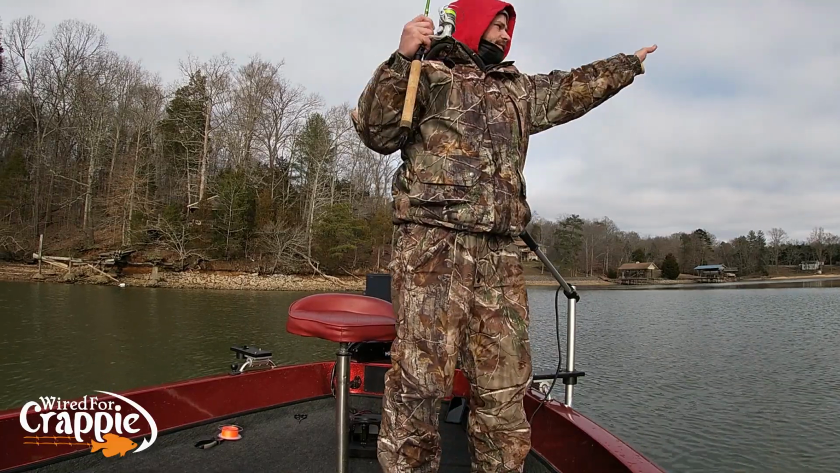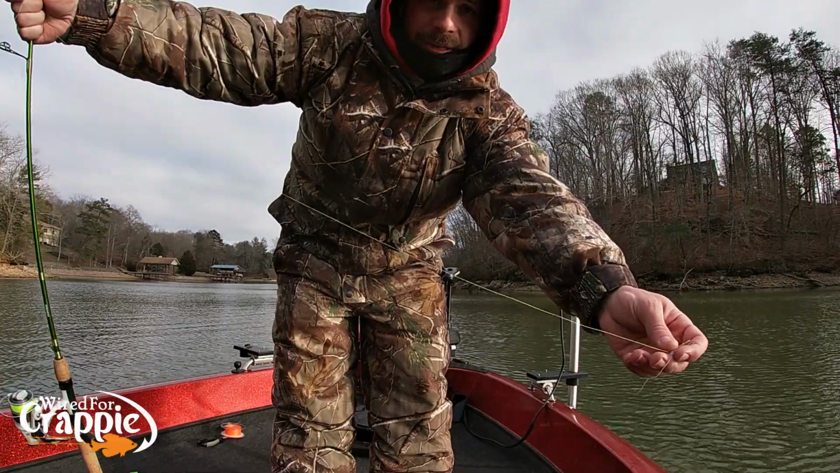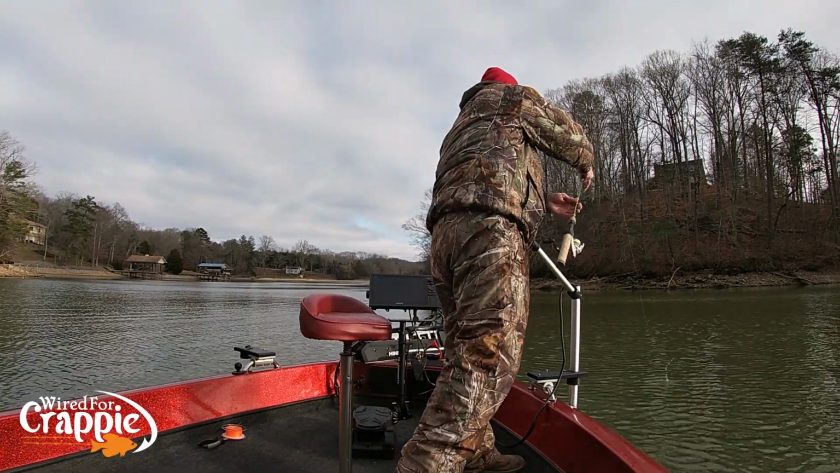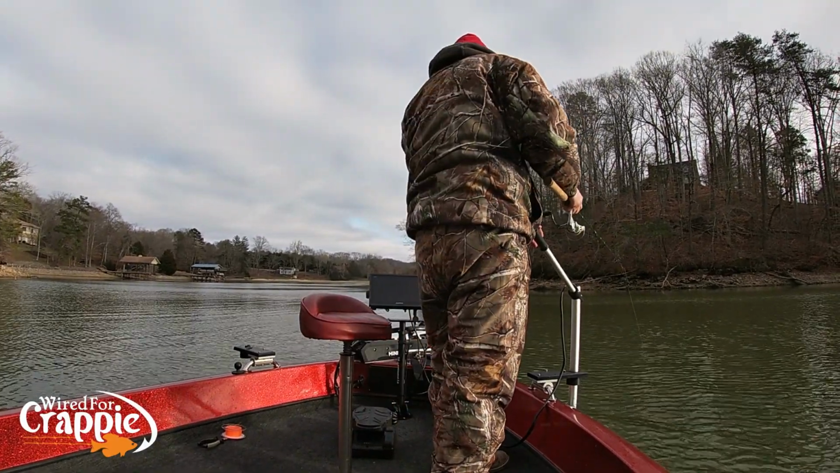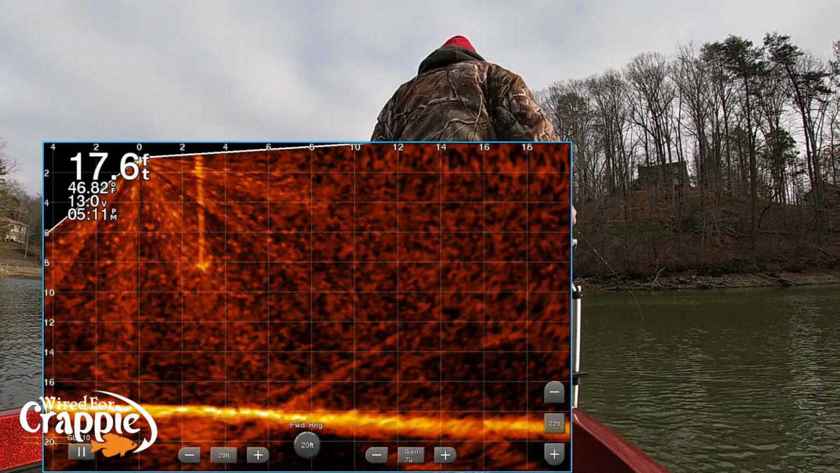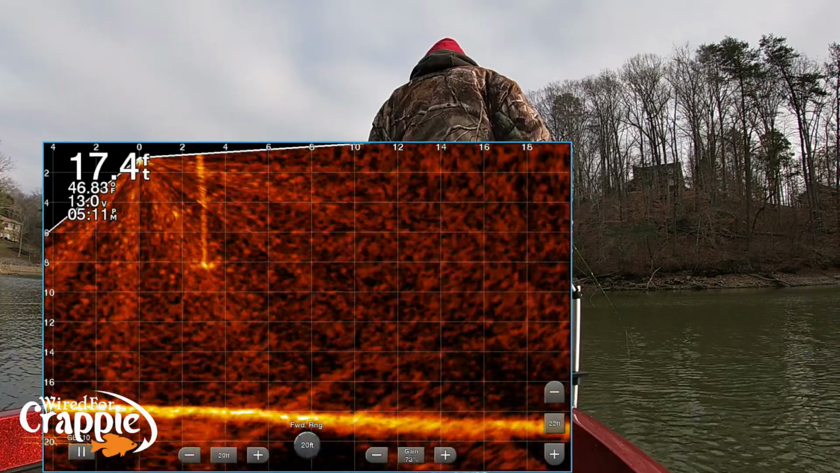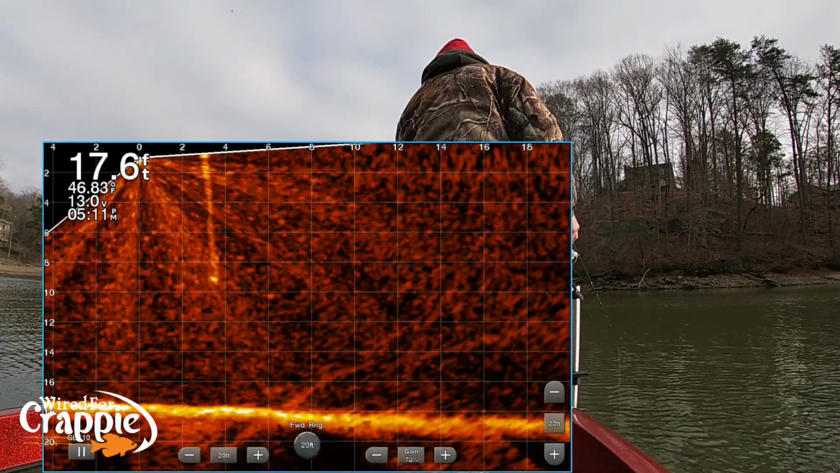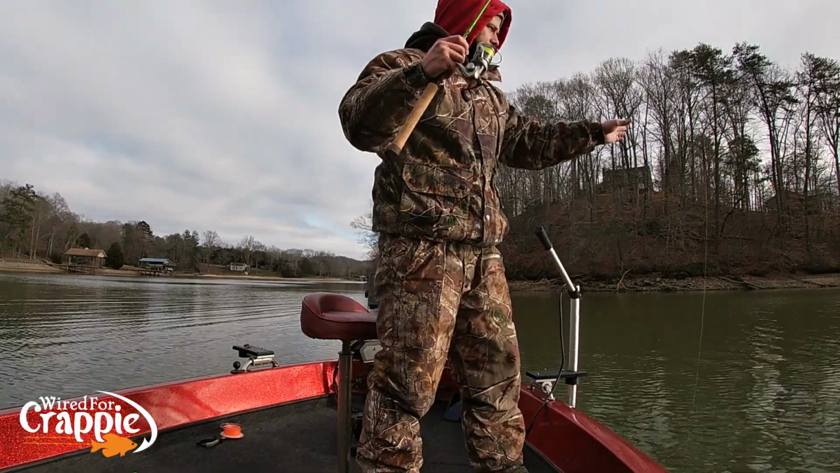Let's try Sniping braid next. Now we got the Sniping braid, guys. Let's try it, see what it looks like. There it is. There's your Sniping braid. So there's your Sniping braid, guys.